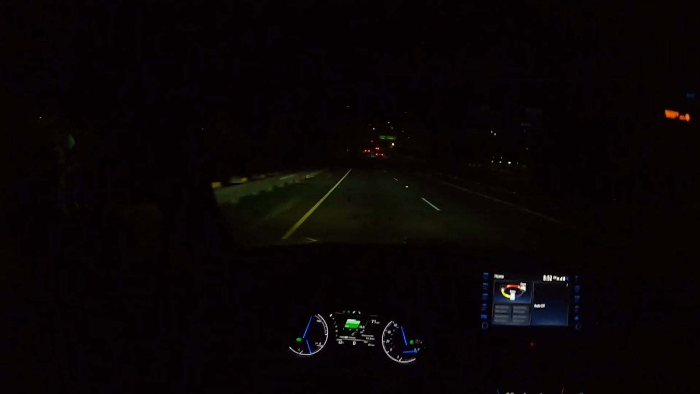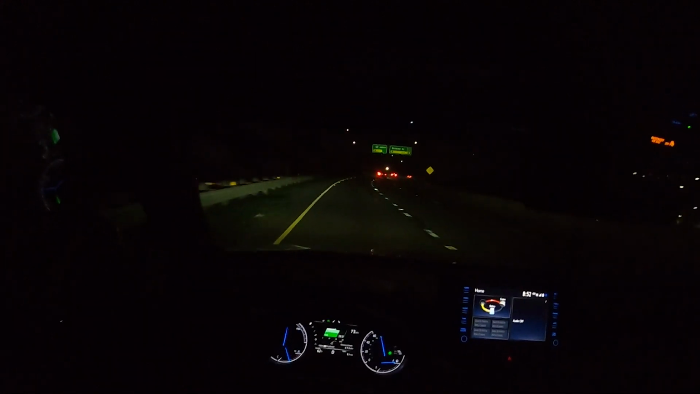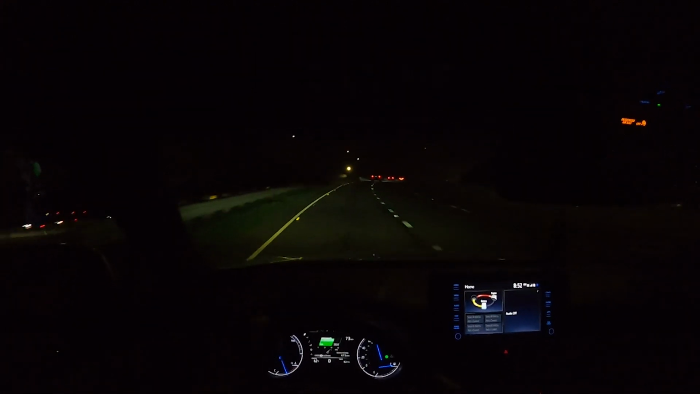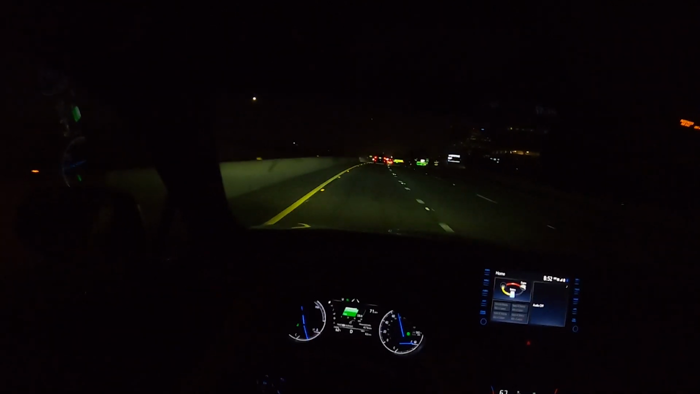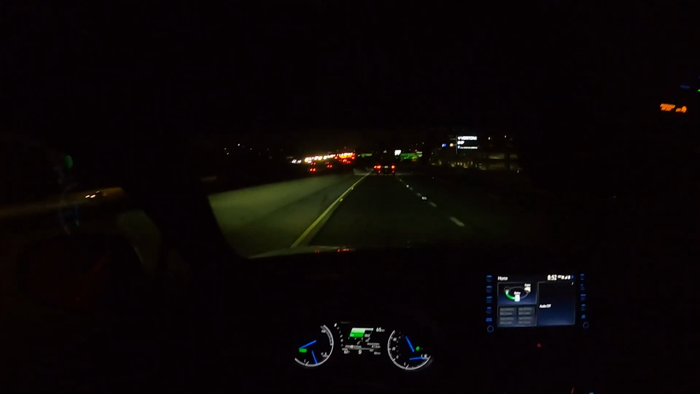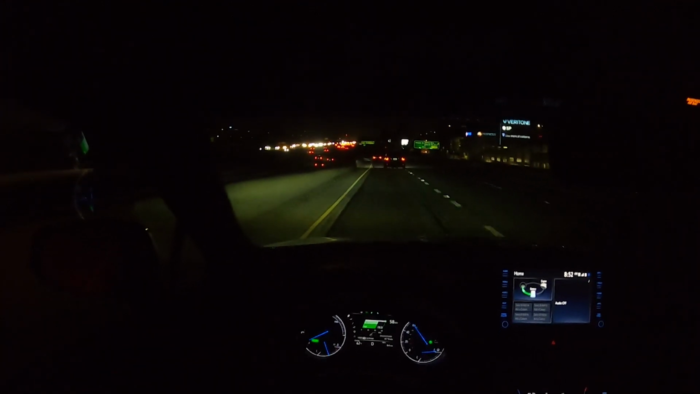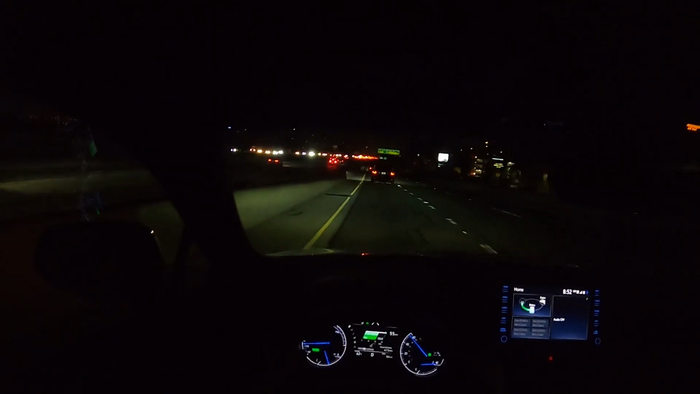The Softex fake leather seating surfaces feel fine. Bringing it through this freeway interchange, no issues. This is the XLE model. Oh, we got the traffic. That's fine, I got adaptive cruise control.